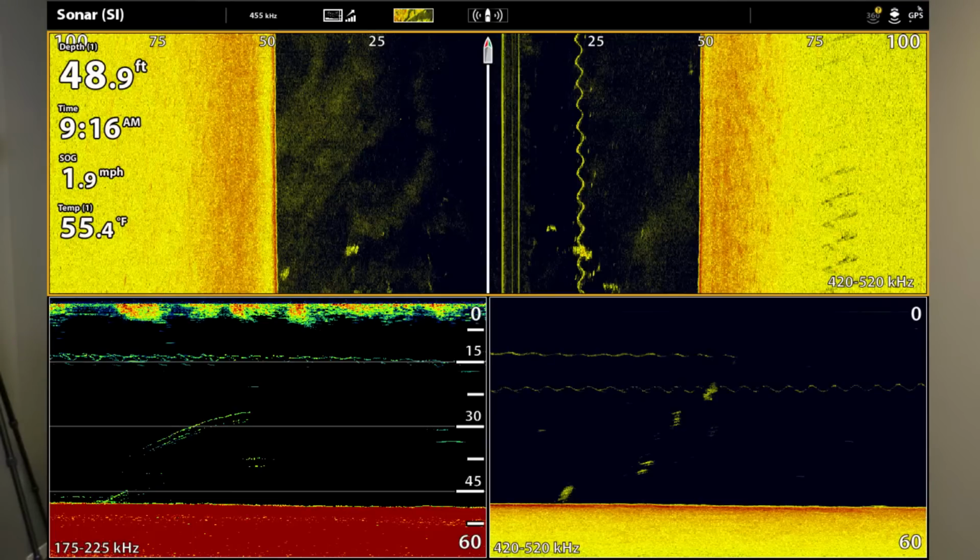Since it's obviously not on the bottom, I'm trolling in 48 feet of water, and it looks like my flasher is sitting probably 20 feet away from the actual transducer. It's reflecting that shadow on the bottom, so it really gives you an idea of the distance between the bottom and what the shadow's correlating to that flasher. Go to the next one.